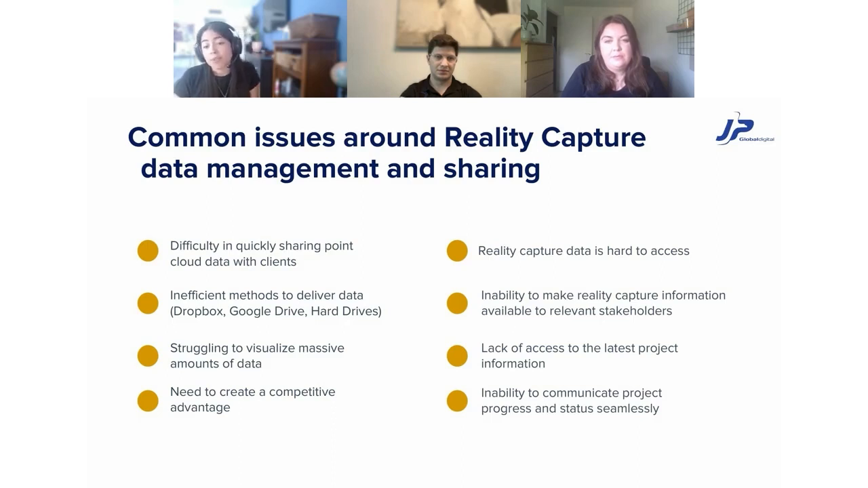However, as we all know, these platforms are not specifically made to view and handle point clouds or reality capture data. So of course, that makes it difficult to organize the data, control who has access to it, and collaborate on it. On the other hand, if you're using hard drives, it may seem straightforward, like the easiest way to do it, but of course it has its own disadvantages.